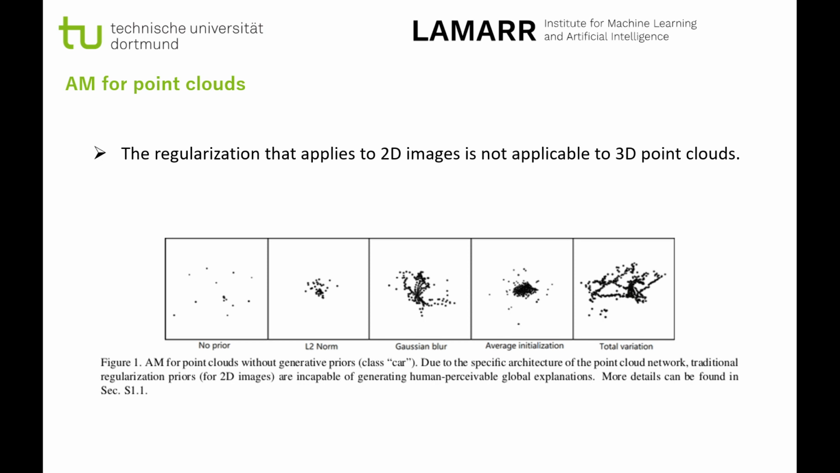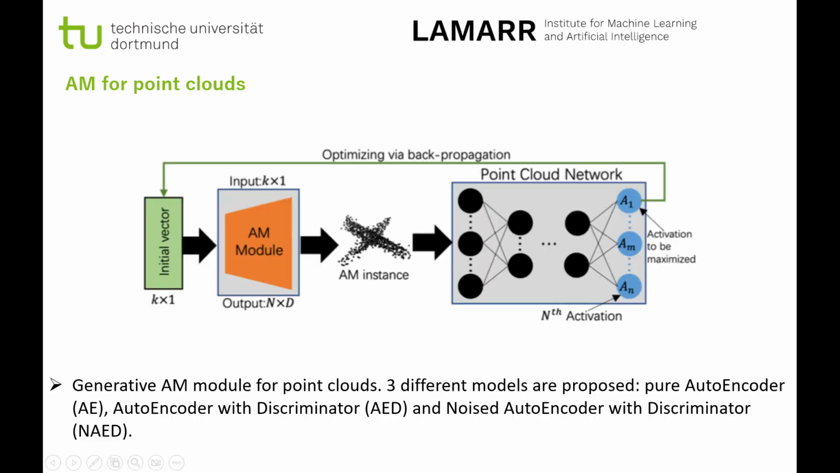However, this is not applicable to point clouds, since many regularizations rely on the neighboring correlations between pixels, but point clouds have the property of being disordered. We introduce generative models, an autoencoder, to learn the distribution of point cloud instances in order to regularize the generated explanations. Besides, a few variants are added to the raw autoencoder to improve the quality of the explanations.